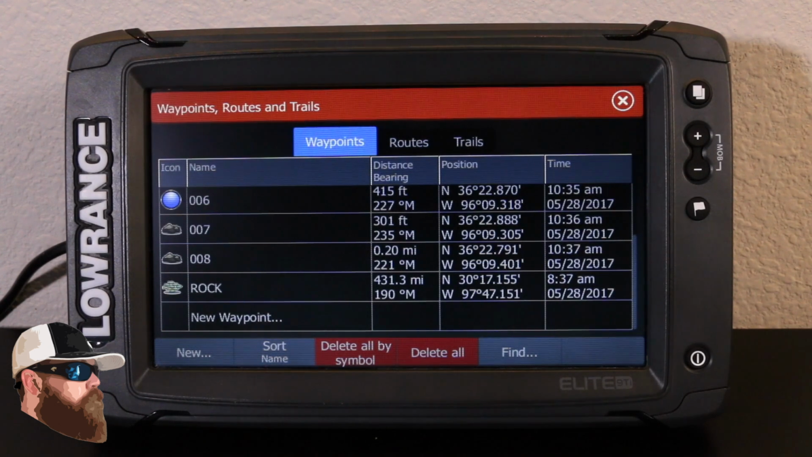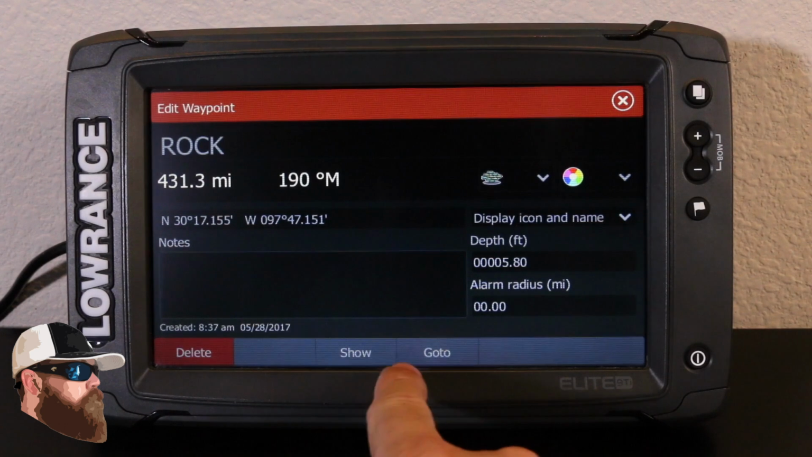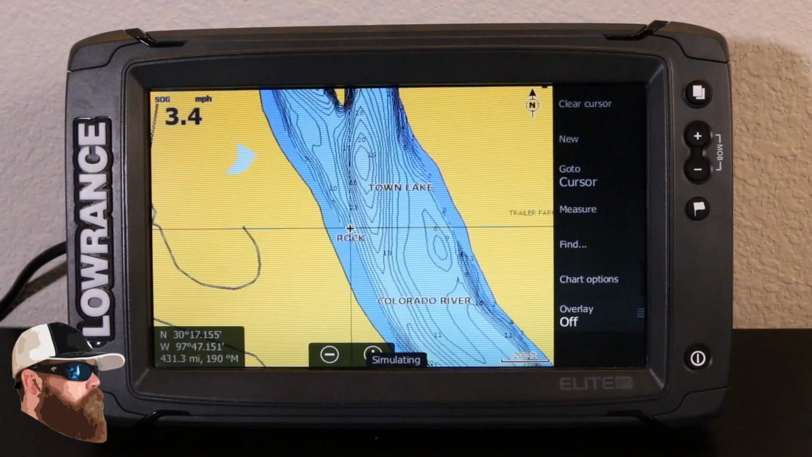And then of course the last thing is, what if I get out in that lake and I want to head to that spot? So that's another thing that's really important, is I can click that one, and then right down here at the bottom I can do show, where it'll just show it to me. So now it shows exactly where I set that particular waypoint. This one does happen to be a waypoint that I physically saved out there on, in this case, Town Lake.